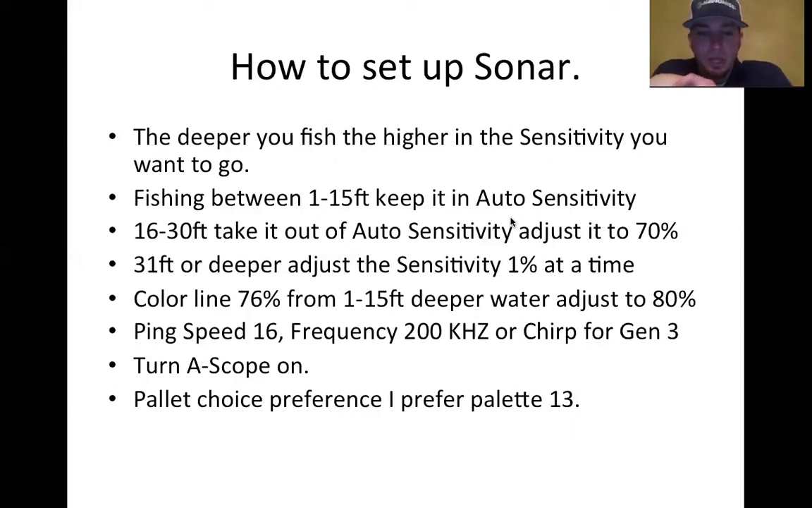It's going to be located under view on your sonar page. I like to use that on both units, my front and back unit, while I'm fishing, because my front unit, that's the first thing it reads. So if I drop my line down, I can watch it go all the way down on my A-scope before it's physically on my screen.